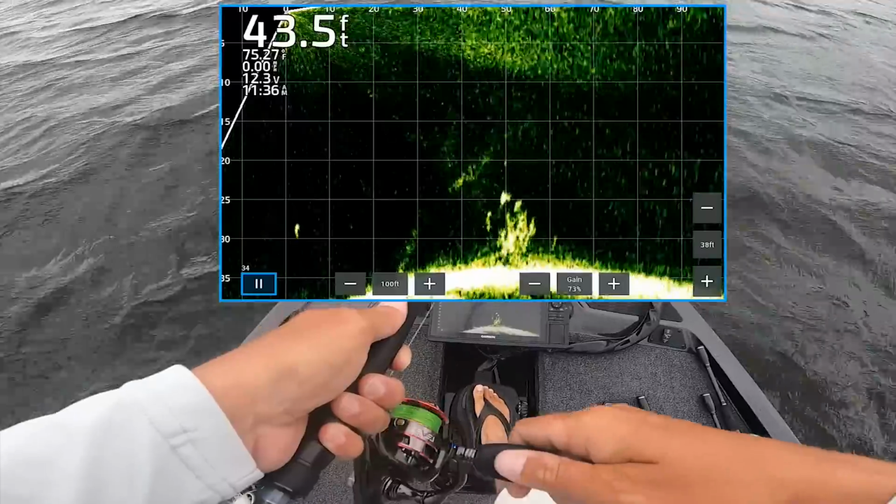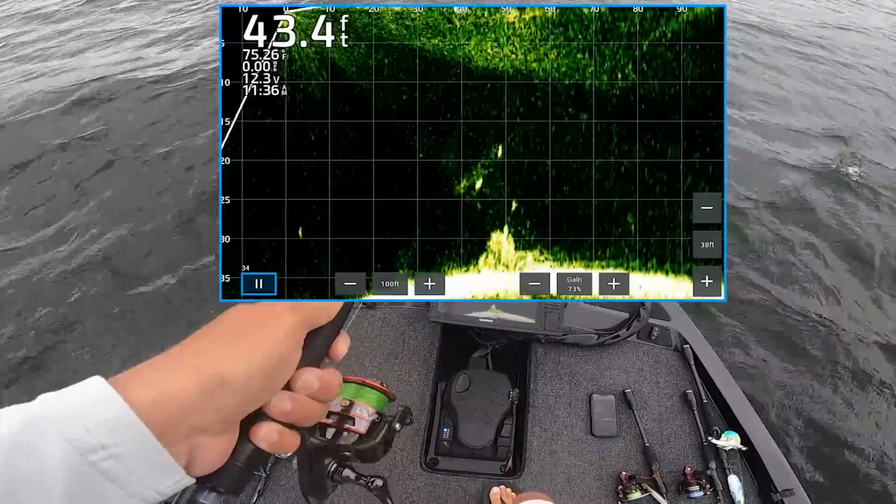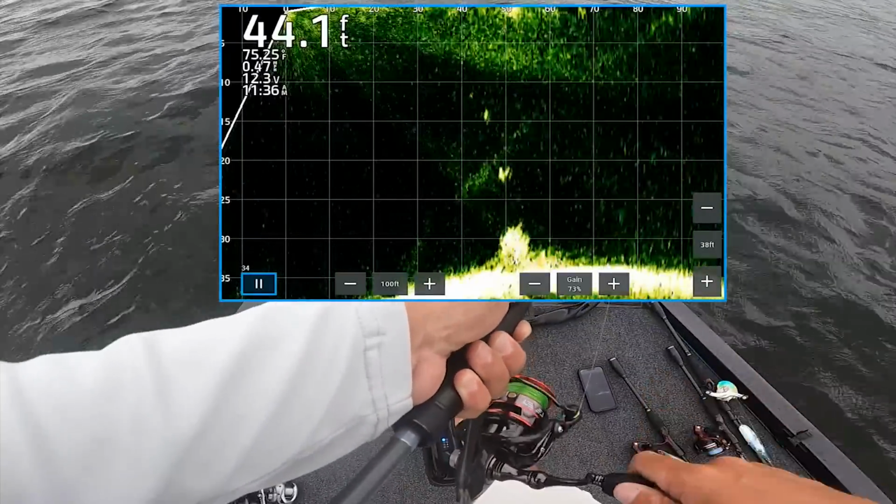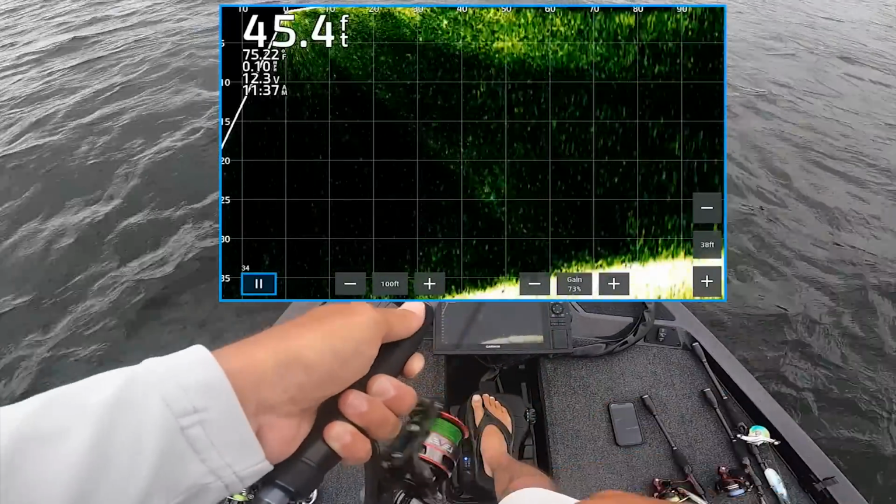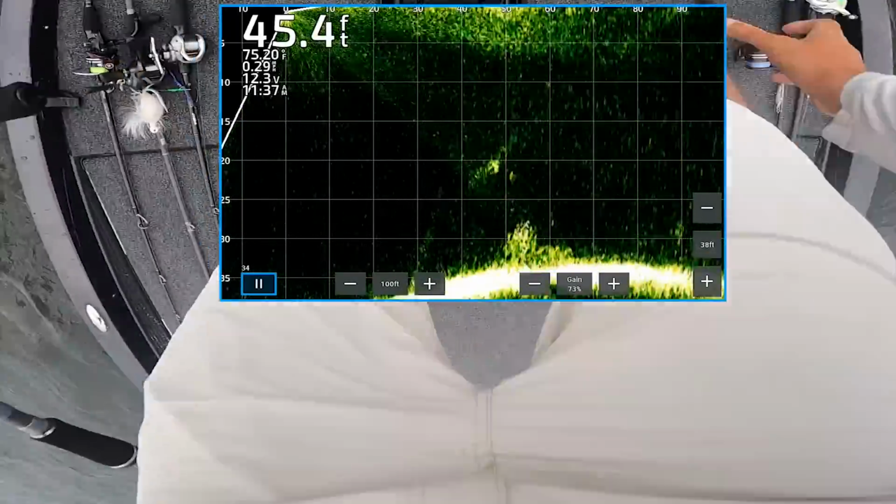Come on. I did it because I thought that fish was coming. Okay, you might. Come on, dudes. Dadgummit. They didn't. All right. Moving on. Now, there were some fish there. I think those are some better ones that came out. Those might have been the better largemouth.